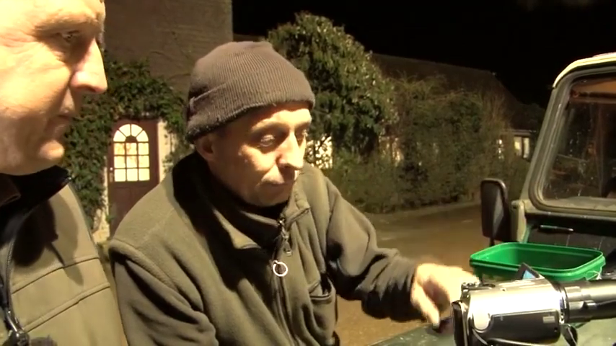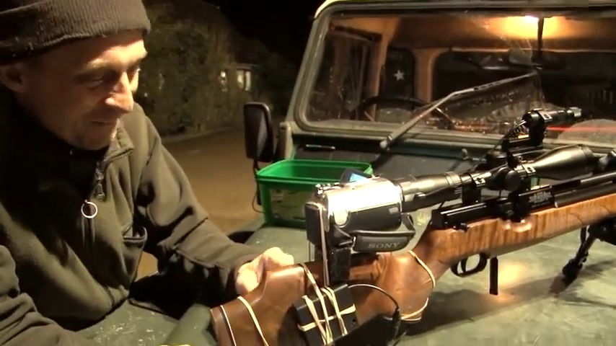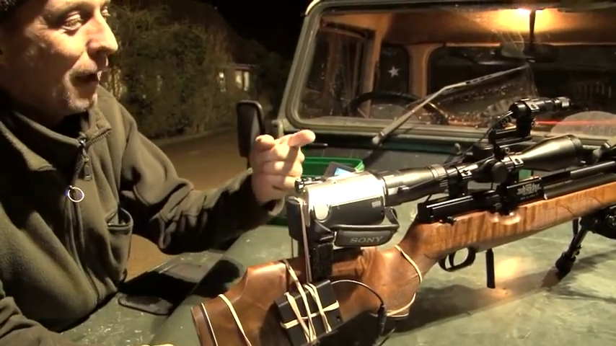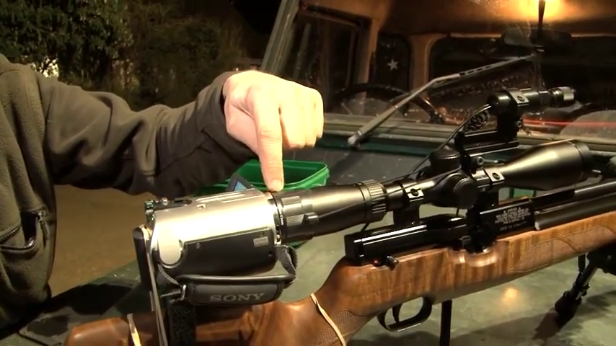So how much do you reckon this lot's cost you? Well, obviously, as we know, the rifles are not just cheap, doing the night. I'm sure this was £70. Well, the rubber bands, I got those off the postman at Christmas. Good man. Some packing plastic from my house. Filter wheel, I think literally £2 off eBay.